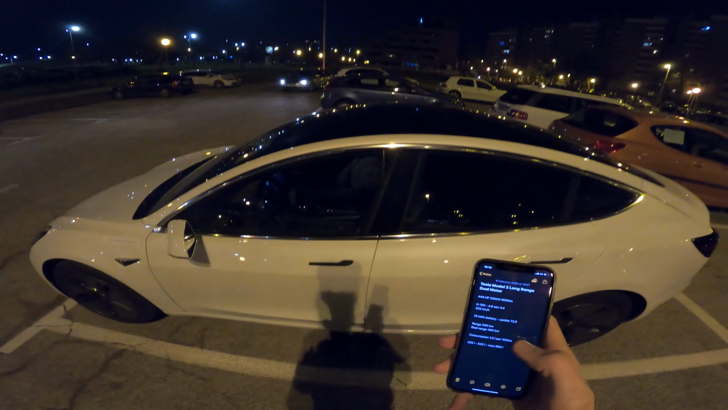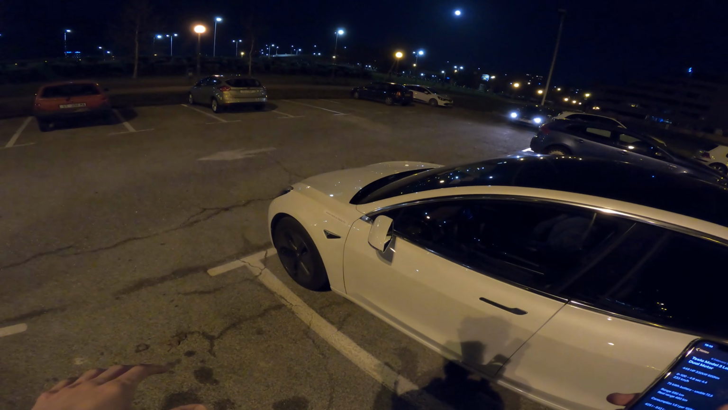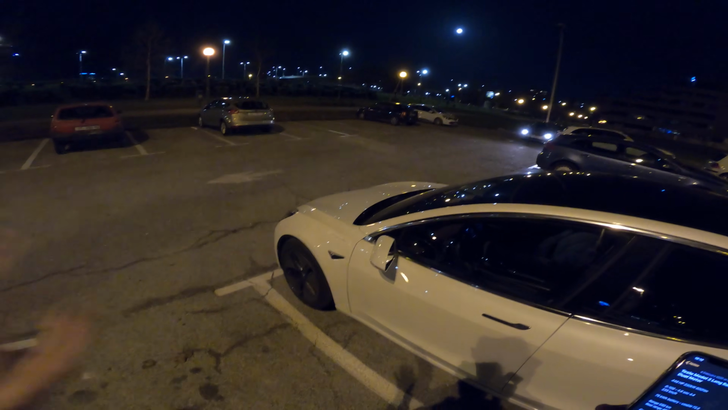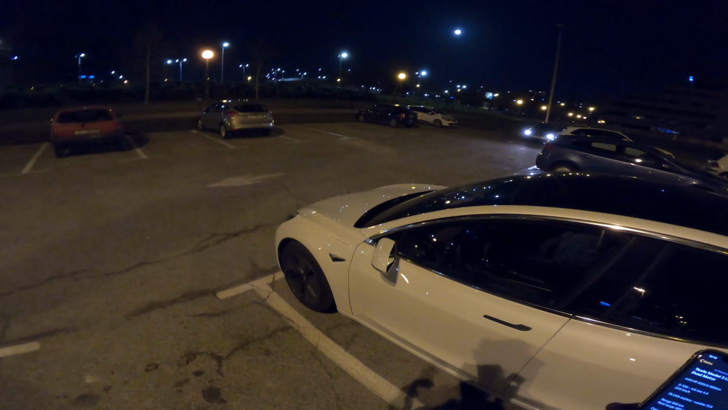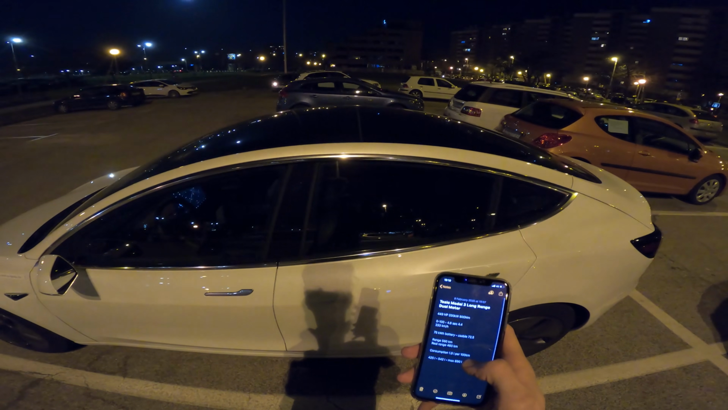It needs to go to service. Basically the second release won't open, which is in case it opens while driving, so it doesn't let the hood go up. It's probably a hardware issue, but it's going to be fixed under warranty.